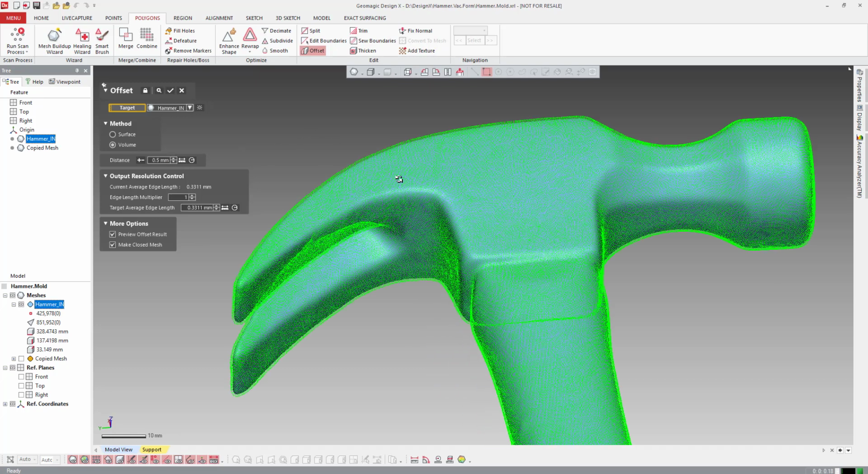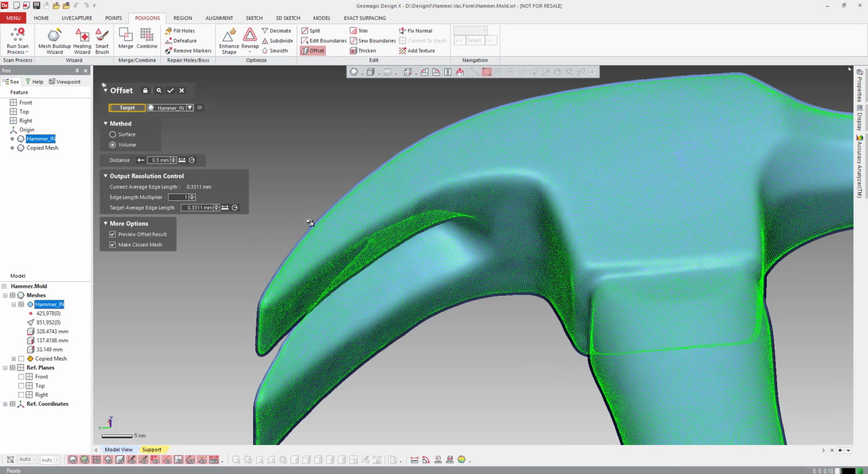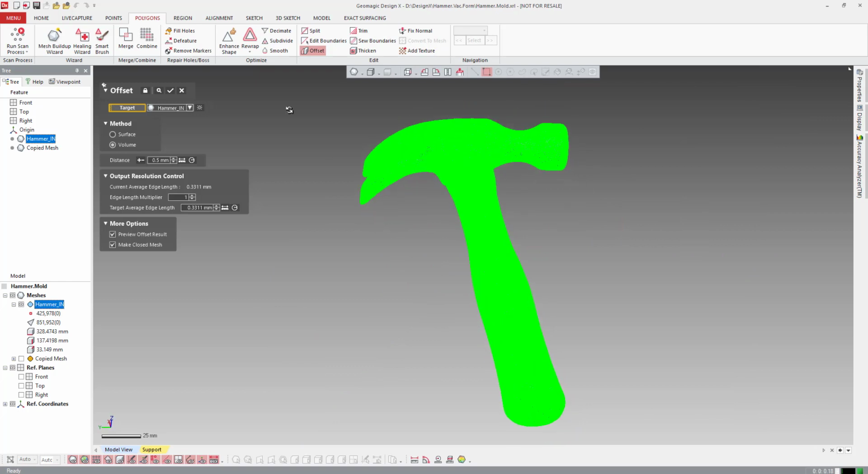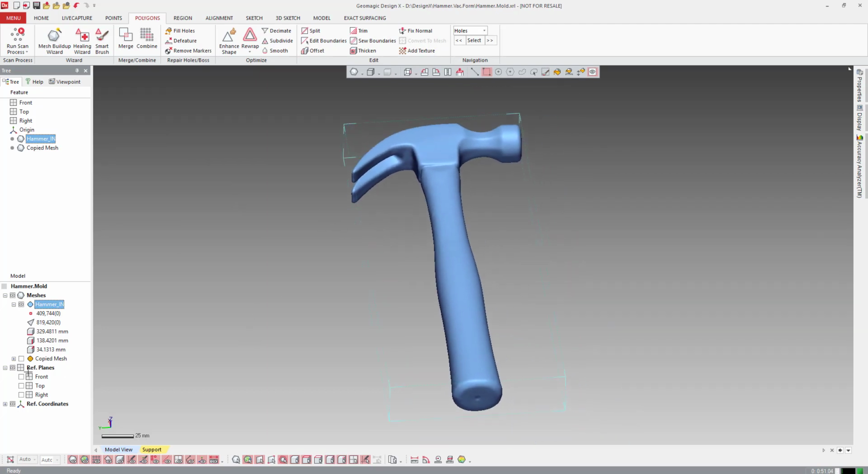Then I can, of course, zoom in and make sure we're going the right direction here. It's kind of easy to tell if you zoom in a little bit. You can see which direction everything's going when you reverse it here. So that looks good. Now the whole thing will just be a little bit bigger than what we were at. So now our mesh is offset. It's just a little bit bigger. If we want, we can look back to our original here and see it's decently bigger.